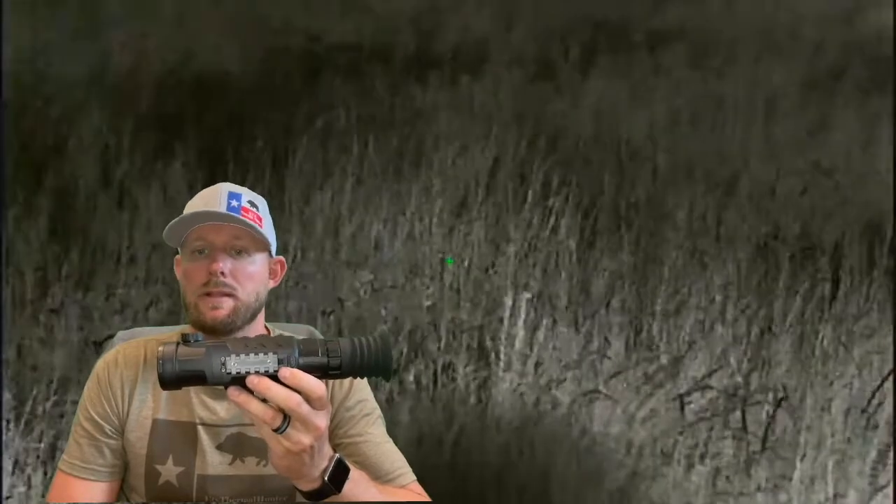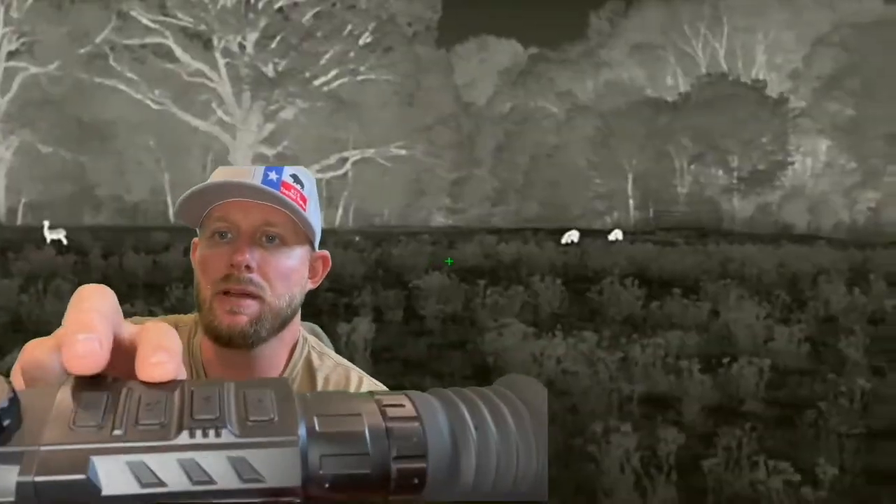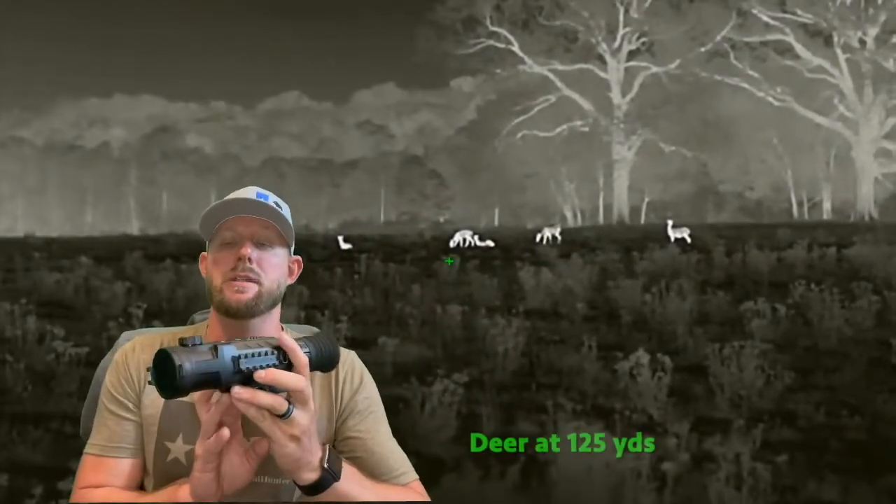Talk a little bit more about that in a second. It's got built-in standby mode, so if you click the power button and the zoom button at the same time, once the scope's powered on, it'll put it into standby mode.